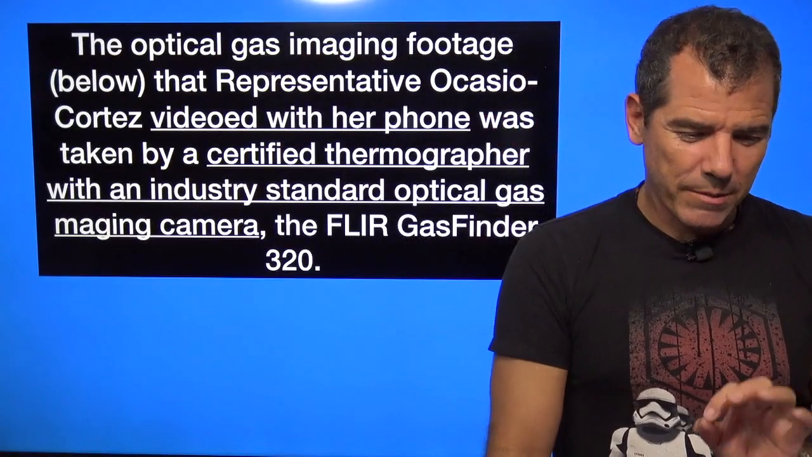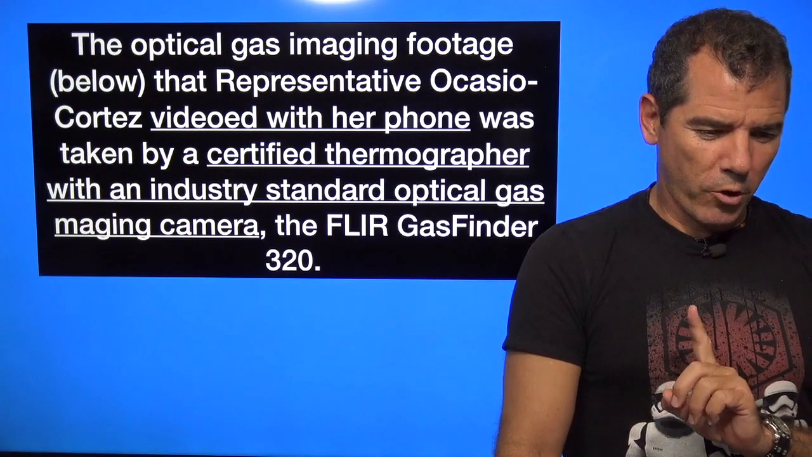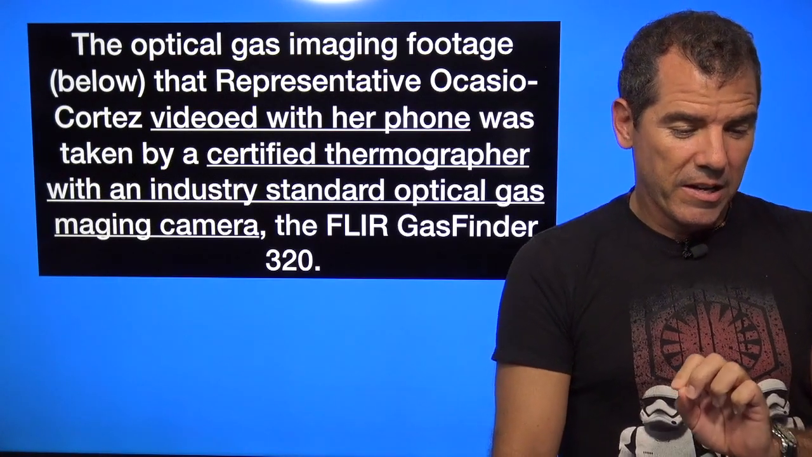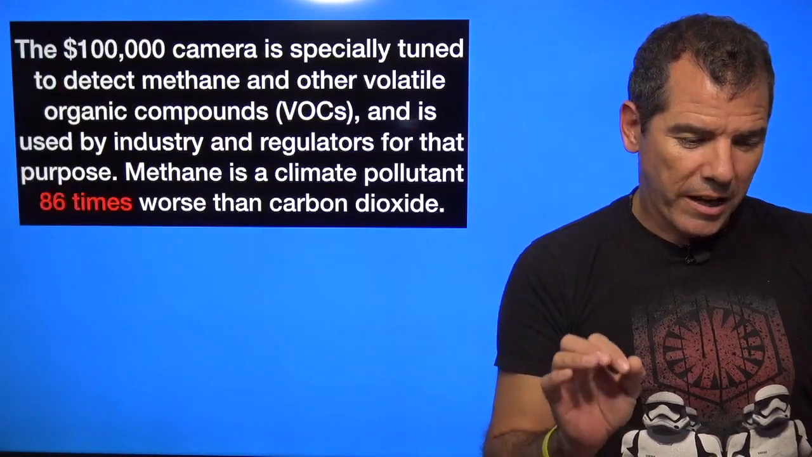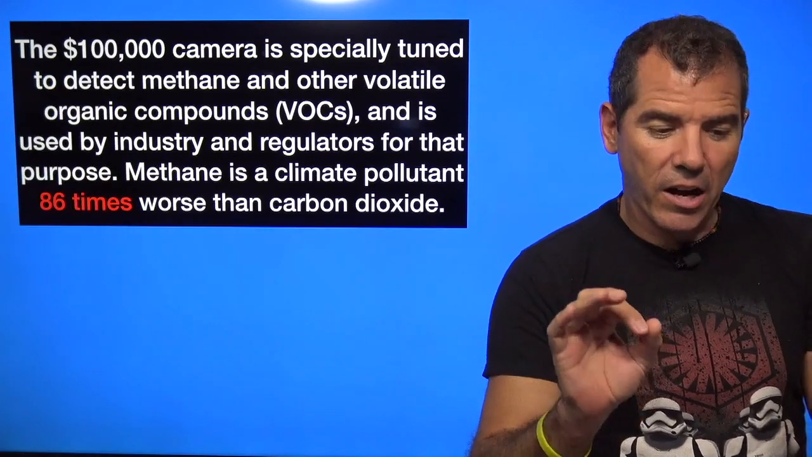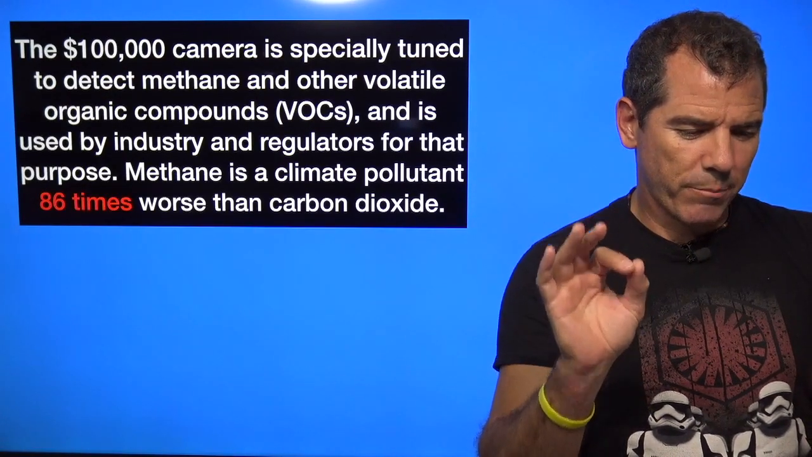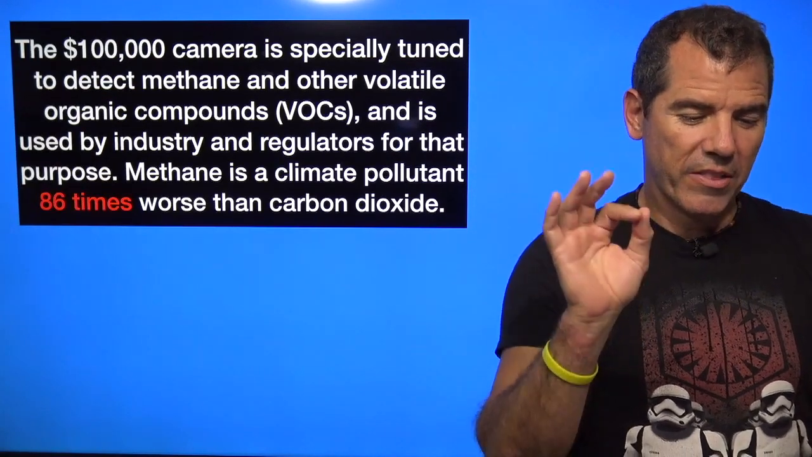The optical gas imaging footage that I'm going to show you in a sec, represents videoed with her phone, was taken by a certified thermographer with an industry standard optical gas imaging camera, the FLIR GasFinder 320. The $100,000 camera is specifically tuned to detect methane and other volatile organic compounds, VOCs, and is used by the industry and regulators for that purpose. Methane is a climate pollutant 86 times worse than carbon dioxide.